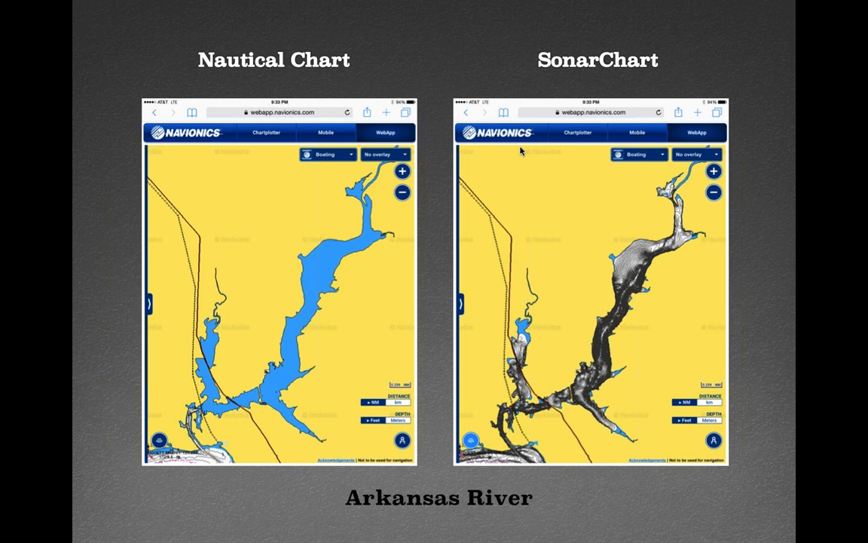And the problem with the river is it changes so much. I've literally fished a sandbar and then came back to it 2 months later, and the sandbar was there, but it was like 75 yards down. It had completely moved with the current and all that different kind of stuff.